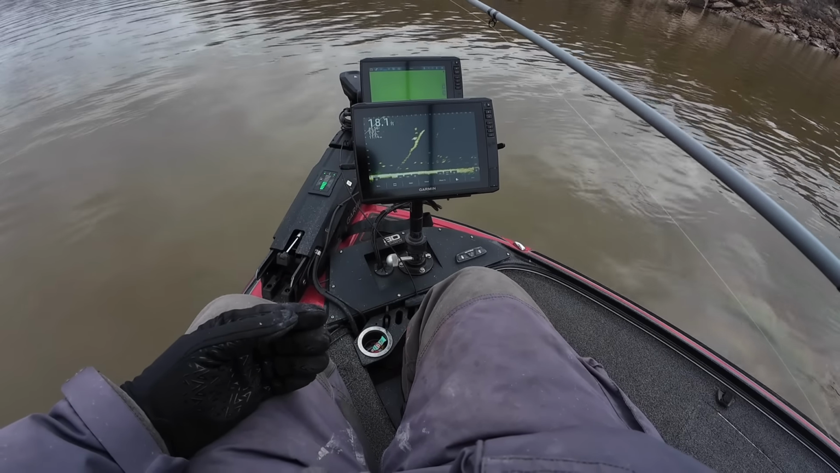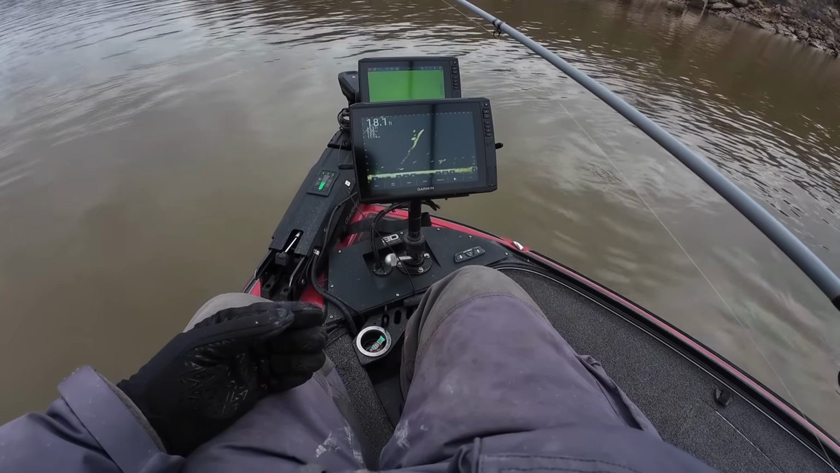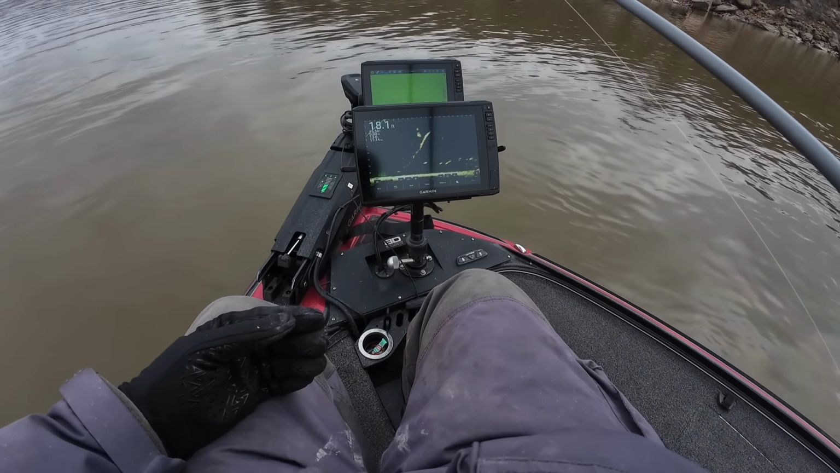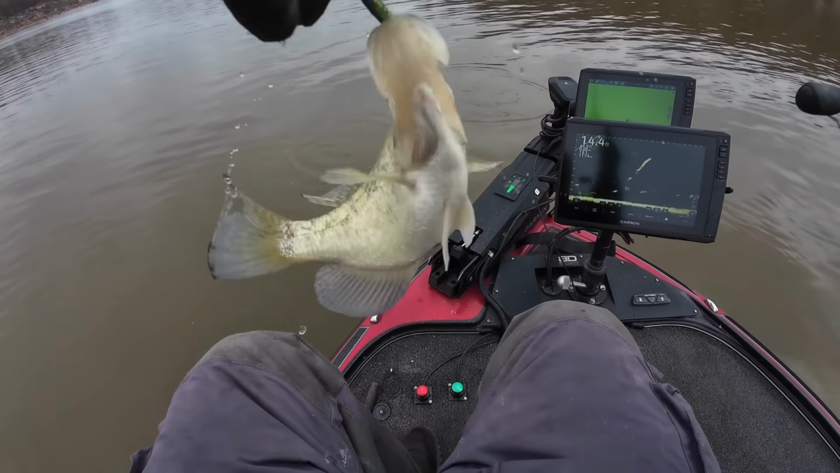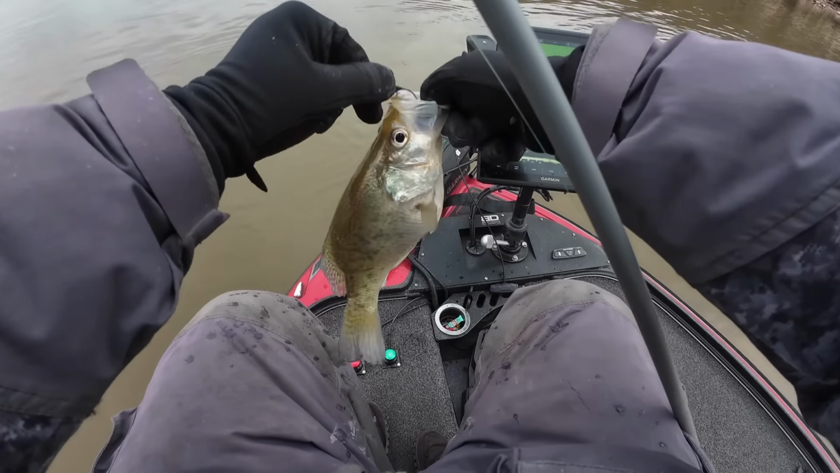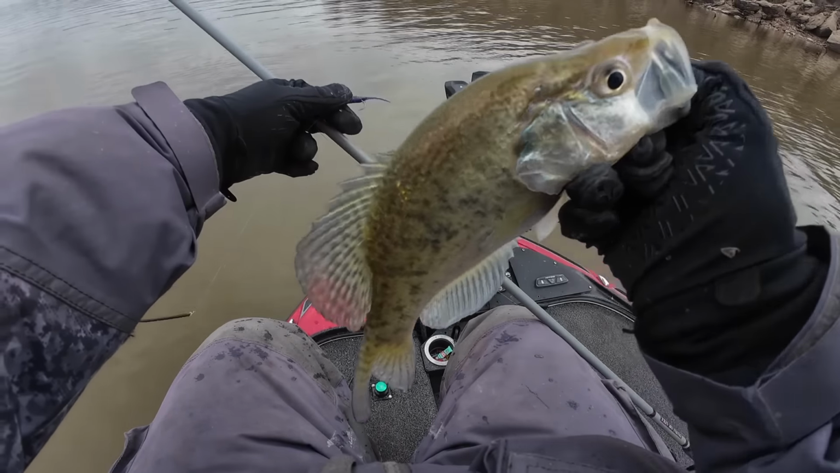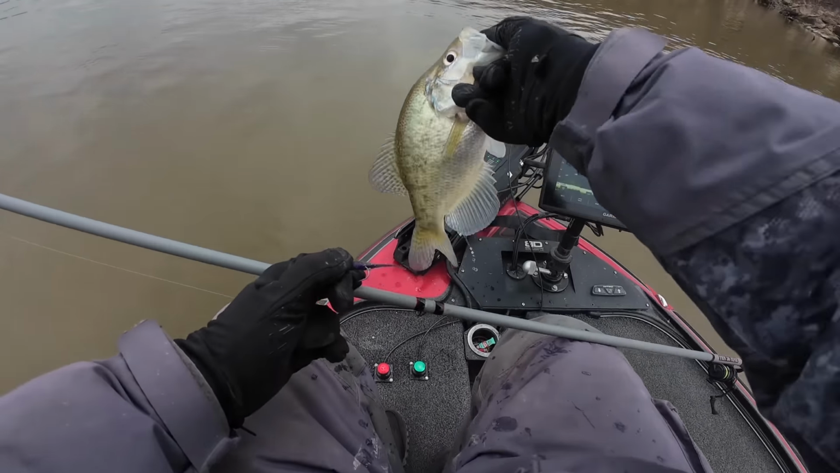Oh, he come up and looked at it. He didn't take it. See if I can give him another shot. Here we go, here we go. Fish on, guys. First fish in the boat. How about that? And again, I'm not keeping nothing today, so they're all getting a presidential pardon for another day.